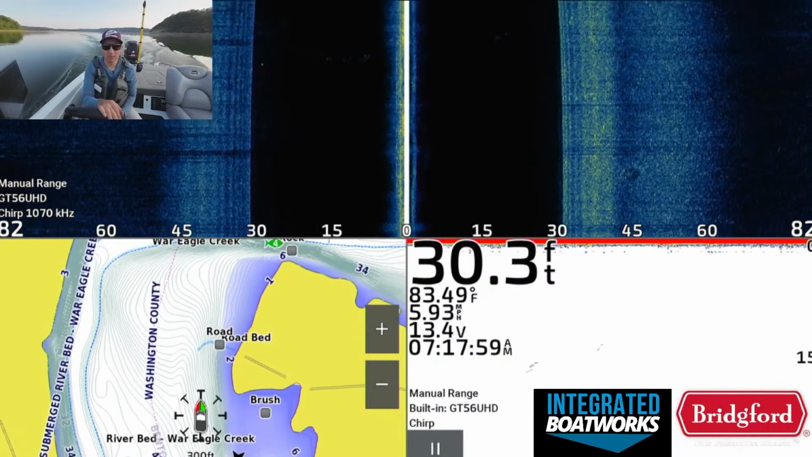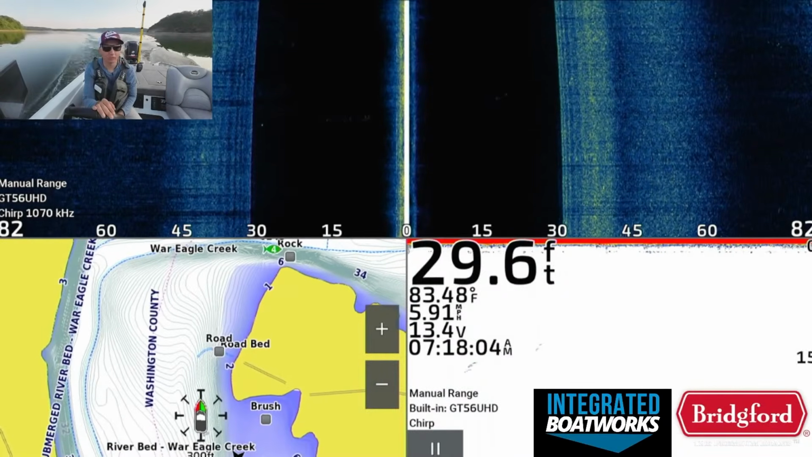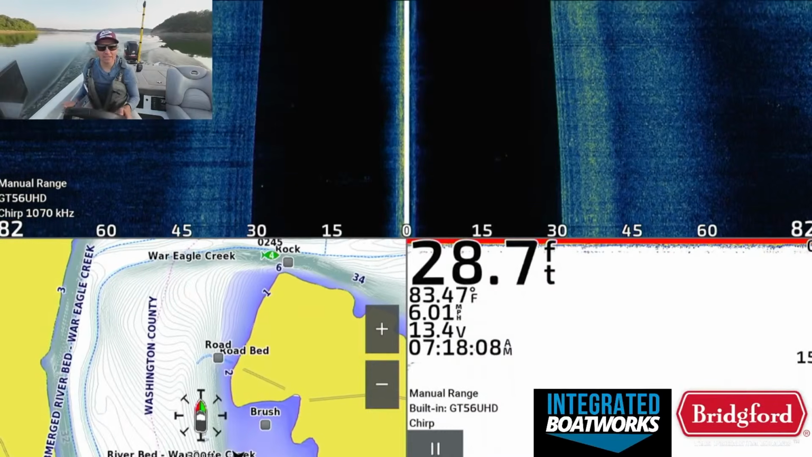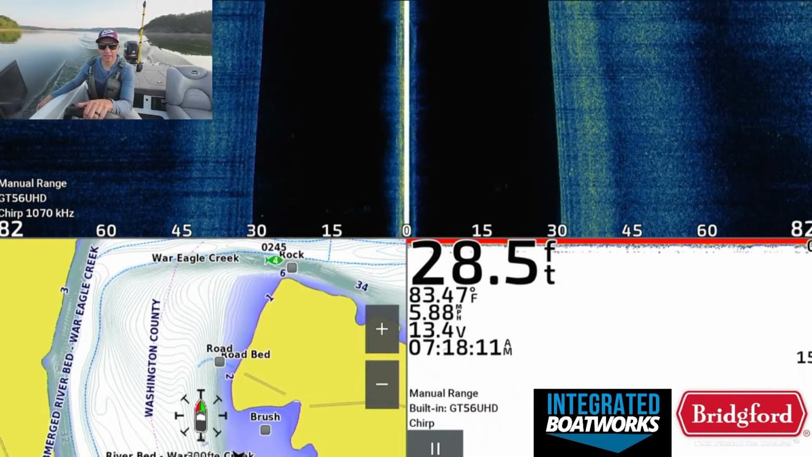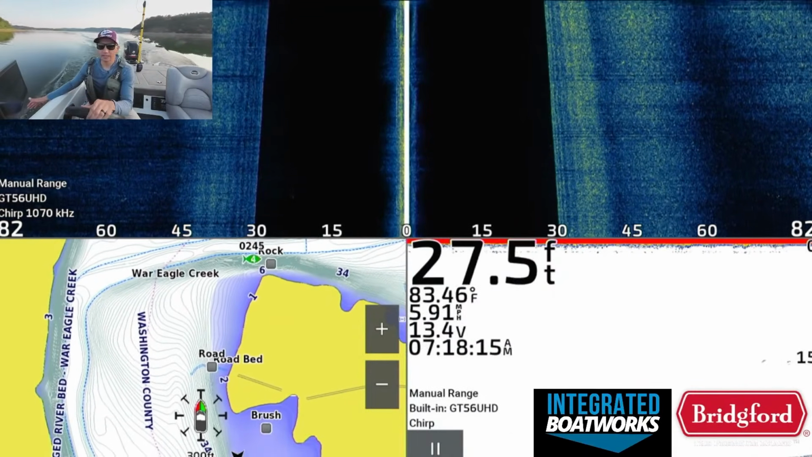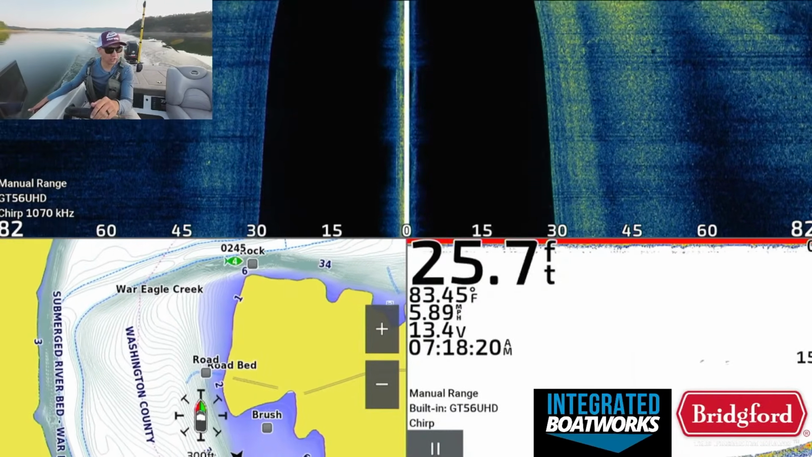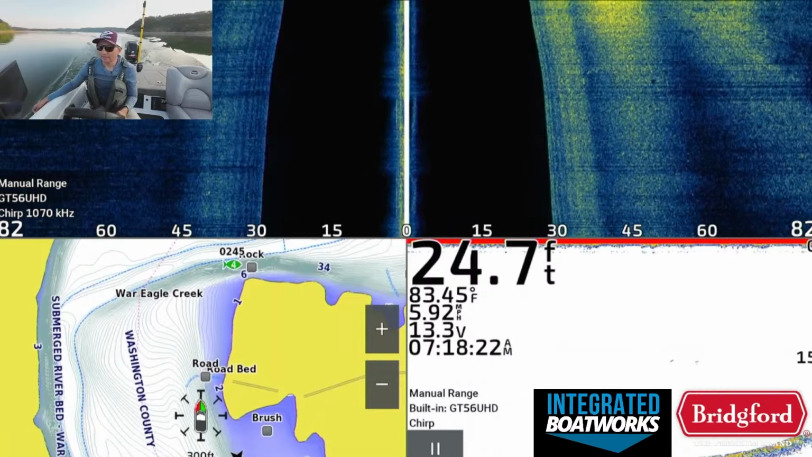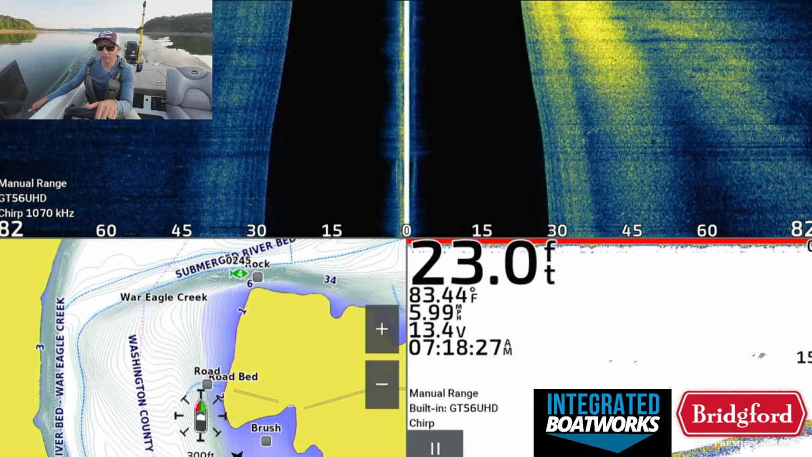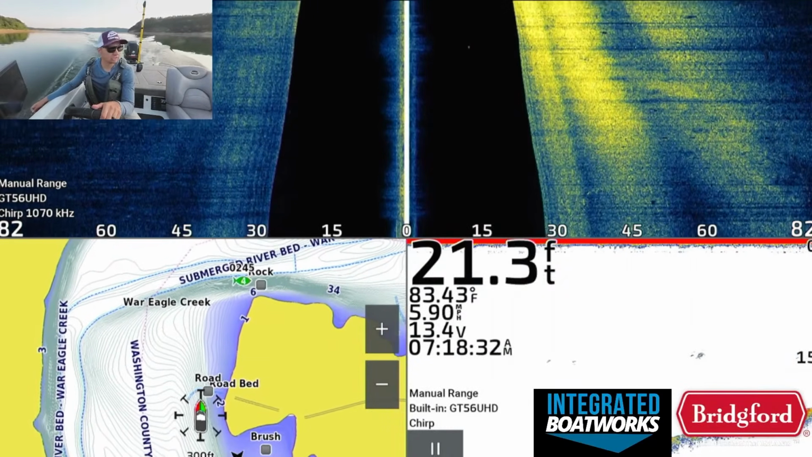And we need to find a spot with some better quality bass, because that last spot, we only had 2 or 3 decent arches on the screen when I graphed over it. A lot of them were smaller spotted bass. We got probably 8 bites off that spot, maybe 9 bites on that tush with the spunk shad on it, but we only connected with one of them, and that fish came off, which I think was the only quality fish that bit it.